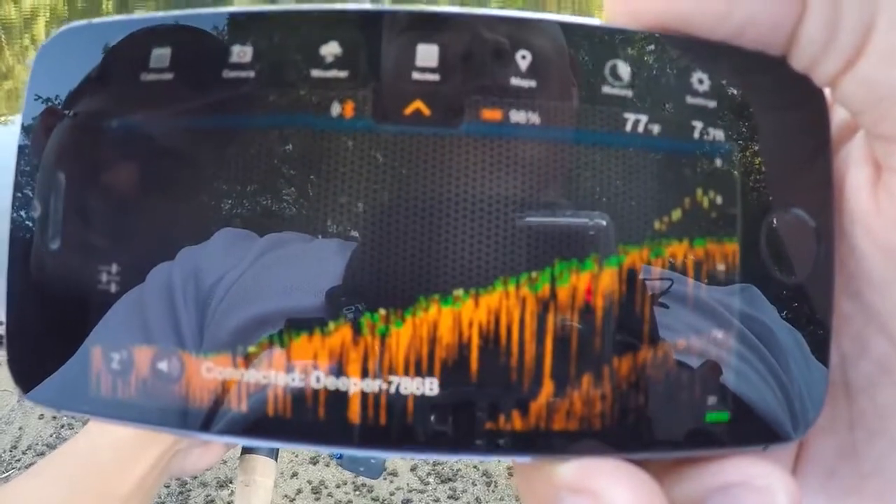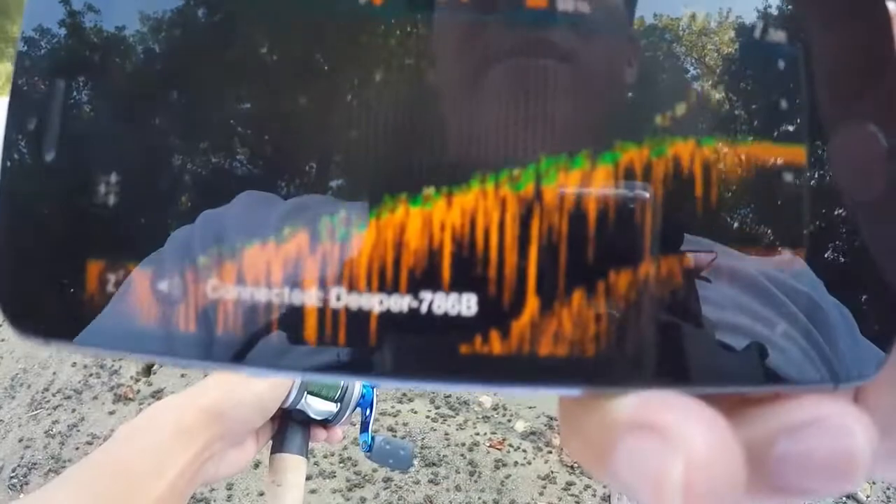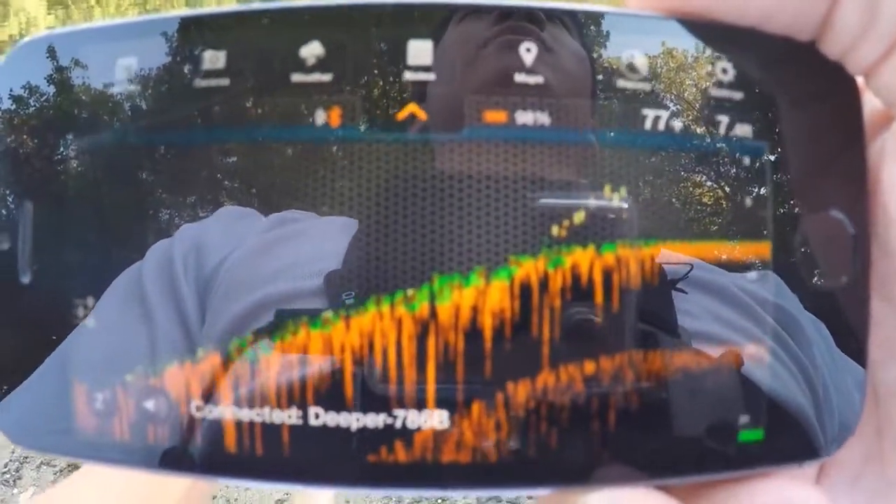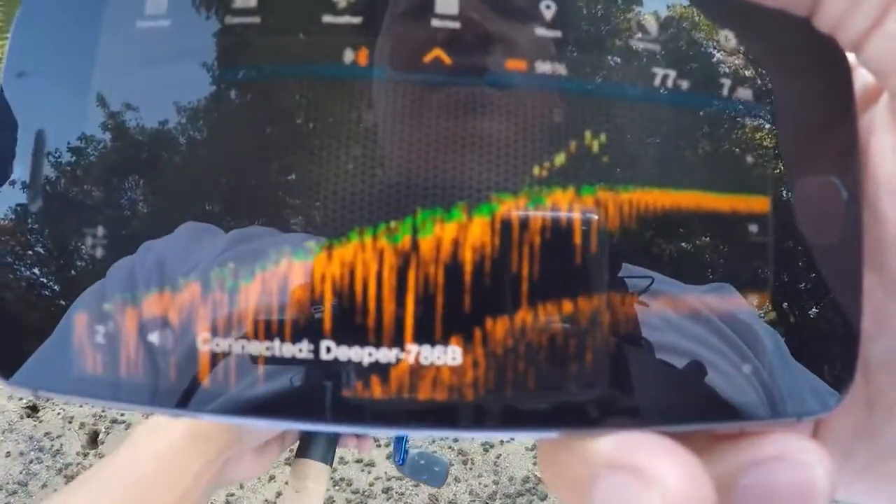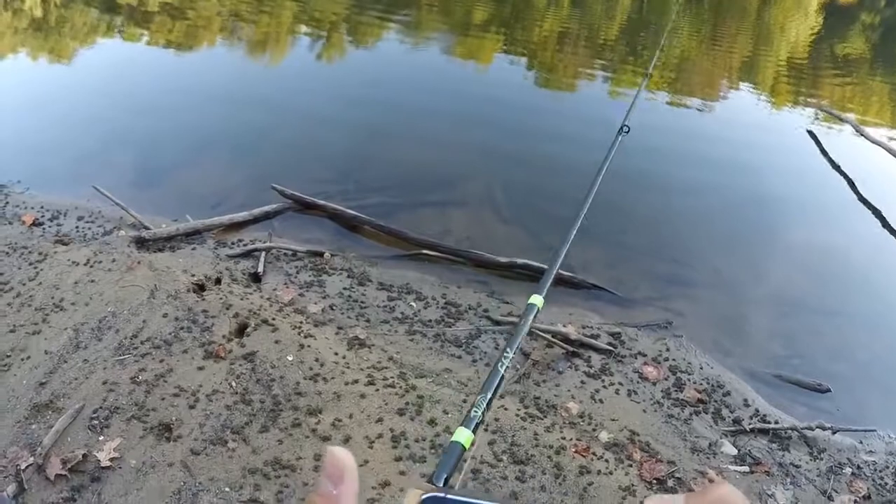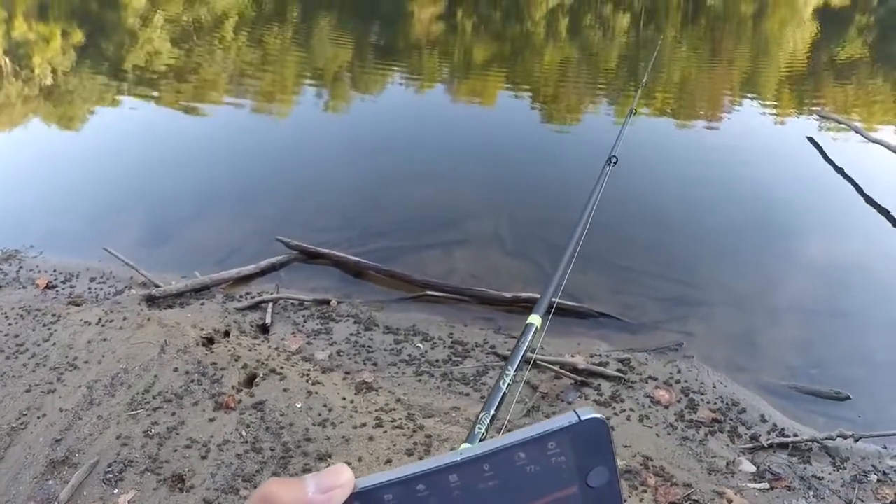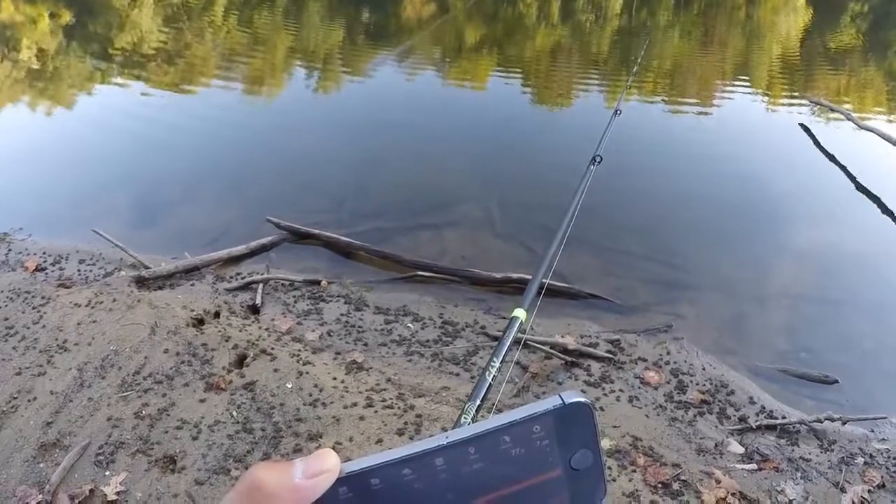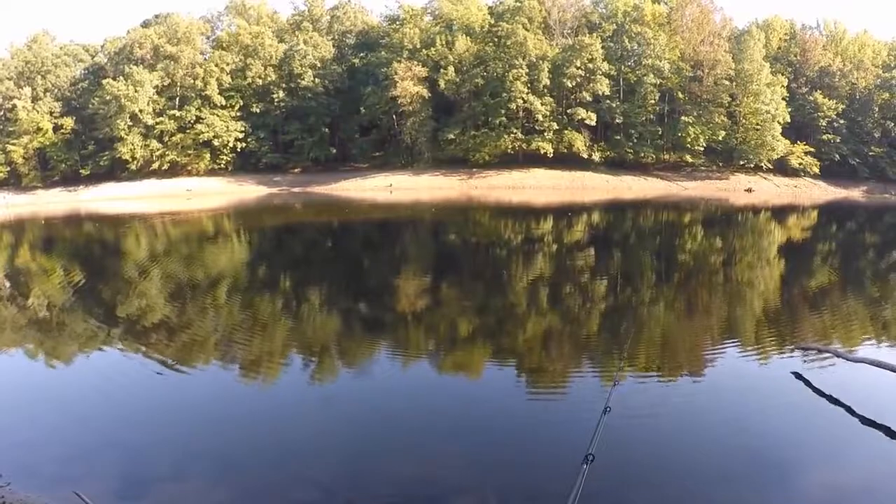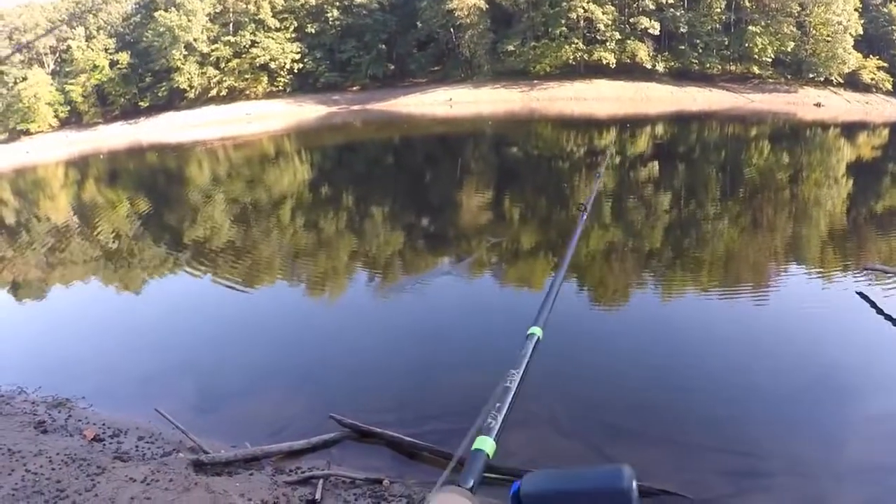Little dots. Why not cast to them? That's bait fish. Well, you know what? There's some cover right here. So. Oh yeah, that could have been the cover. Let's see what you feel. It's in 7 feet. You feel something? No, it feels really muddy or soft. No cover, nothing. It feels like all this stuff. Okay, got it.